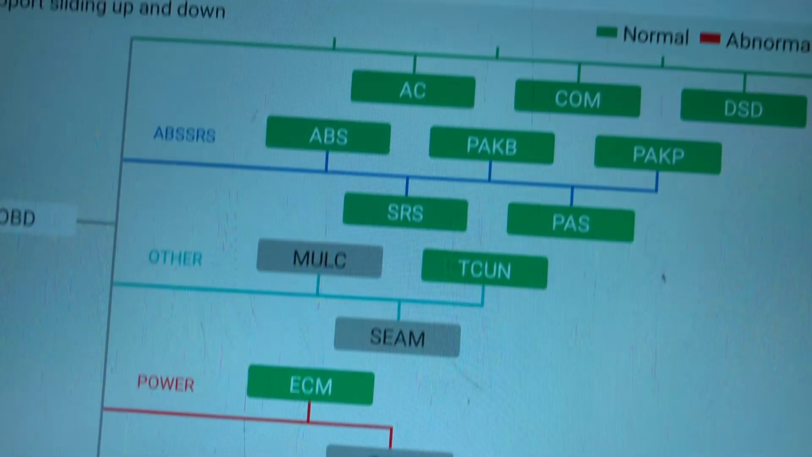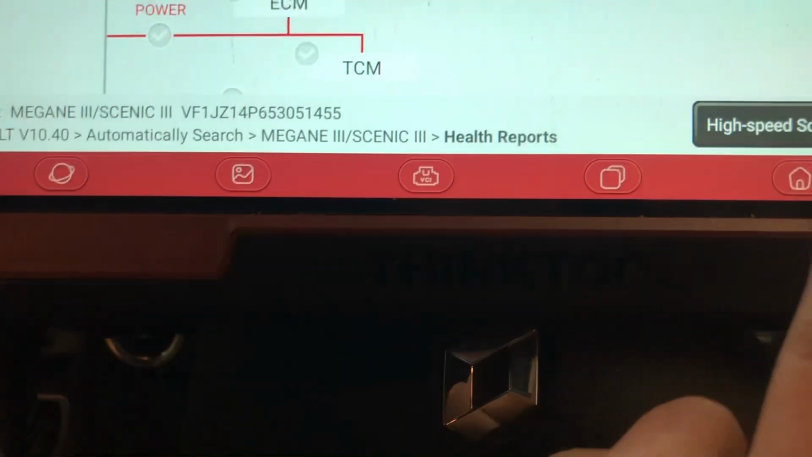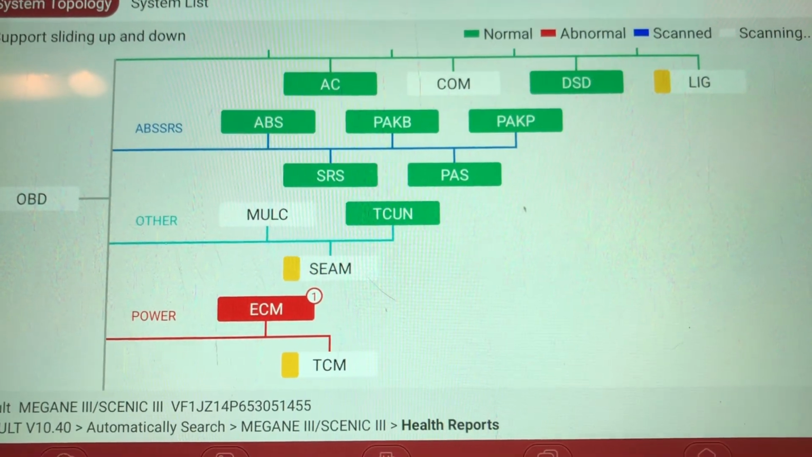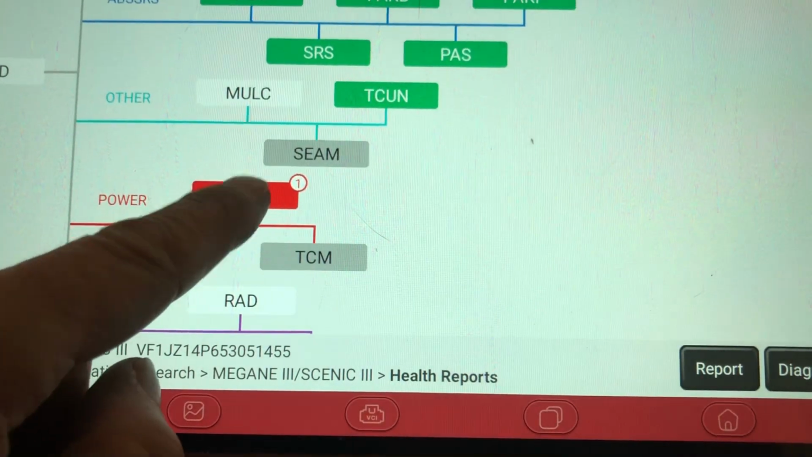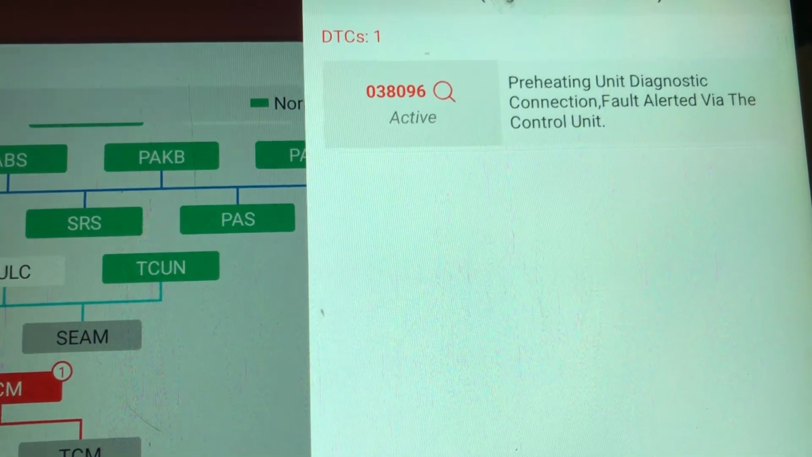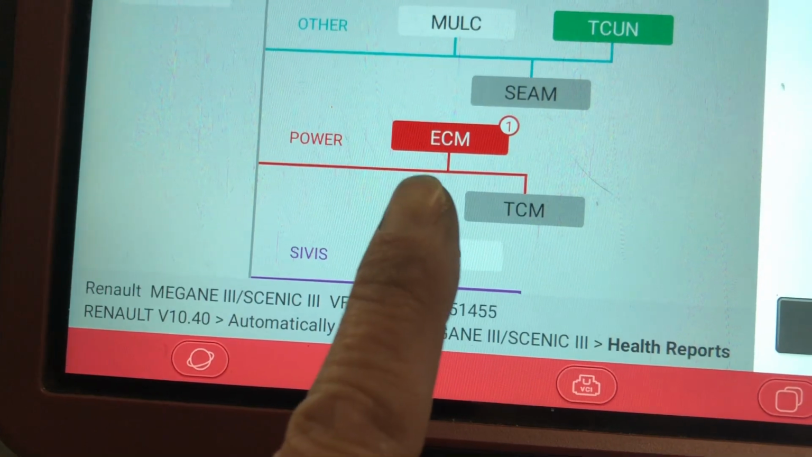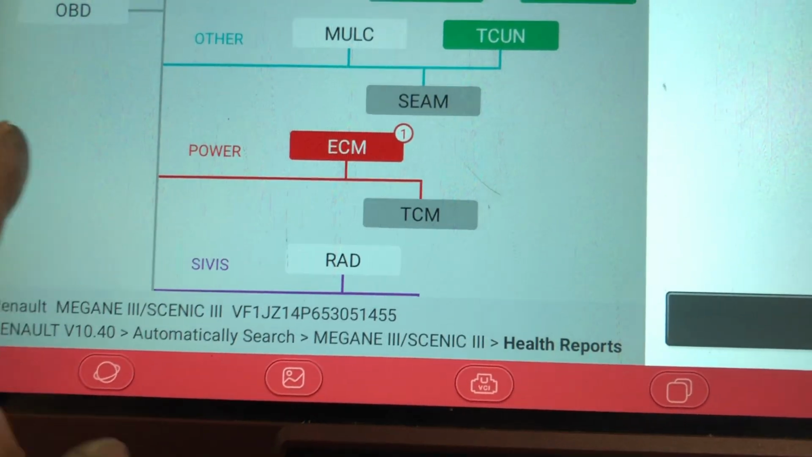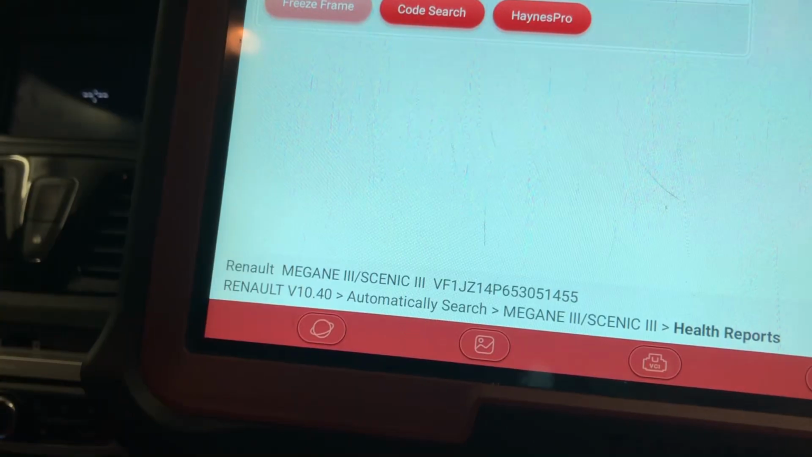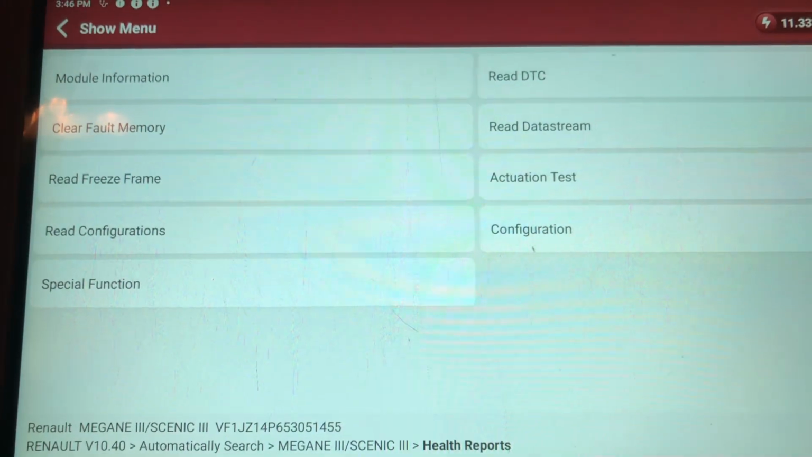So we've done a start cycle. Ignition back on, and let's see if we've got any new fault codes. Well, preheating unit diagnostic connection fault alerted via the control unit. That's to be expected. We're going to leave that code in there, and we're going to see if it causes any issues. At least the customer can use the car again until we fix it properly. Right, I think that will have to do. We'll have to just put this back together, let the customer have it.